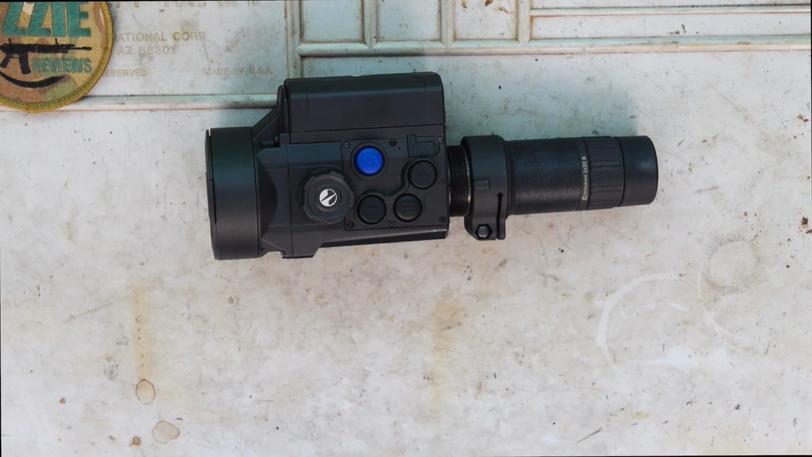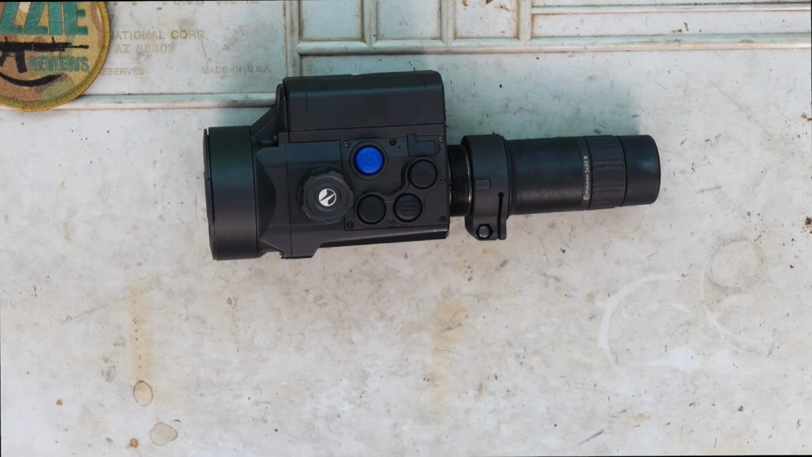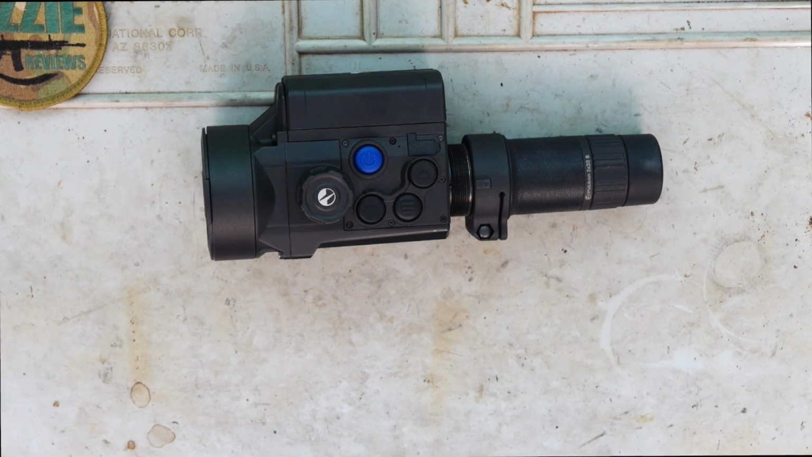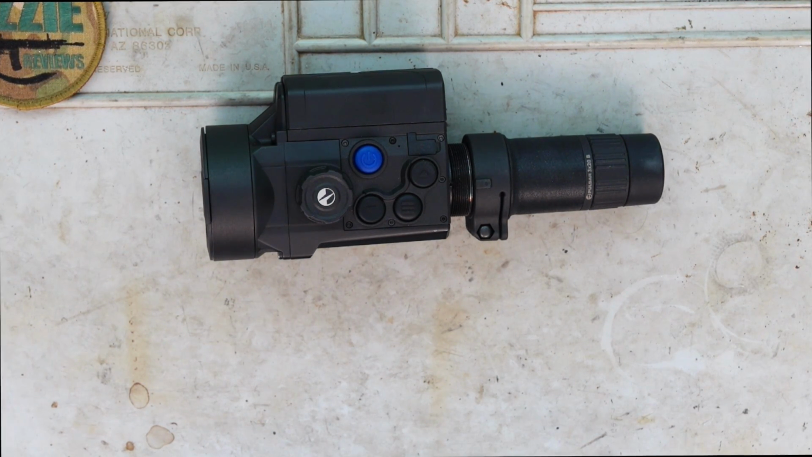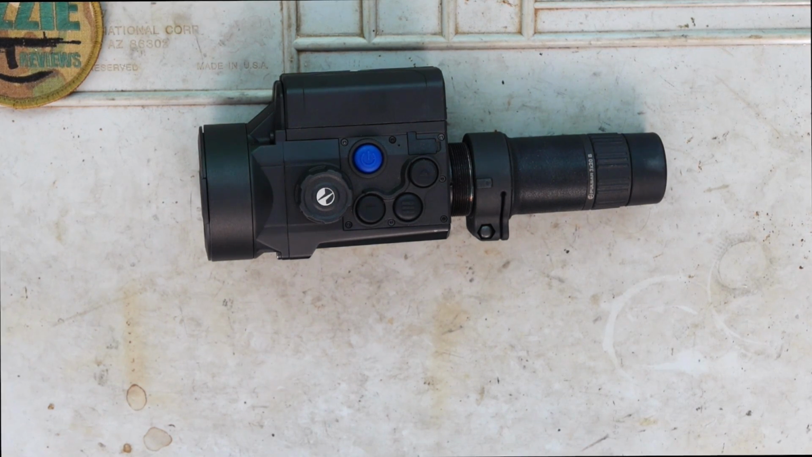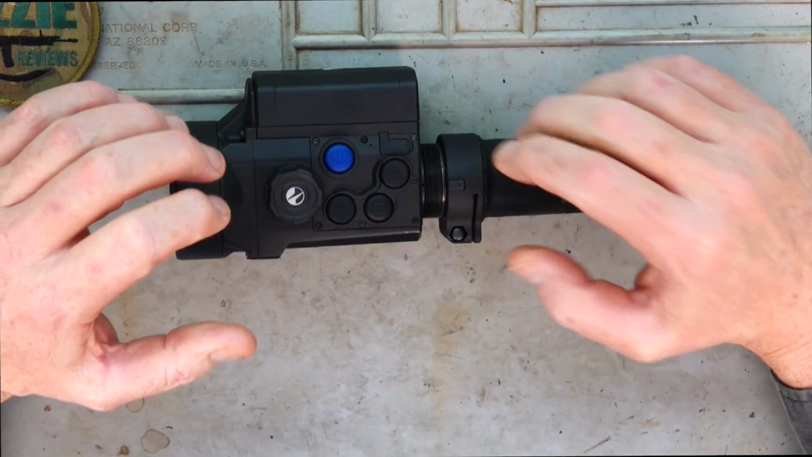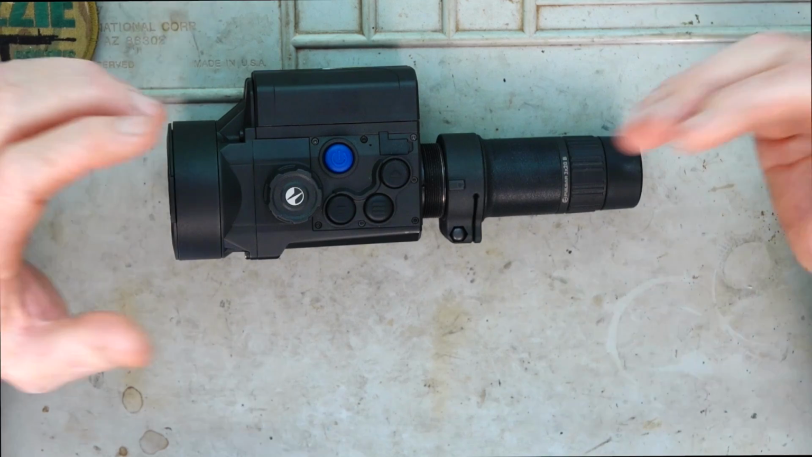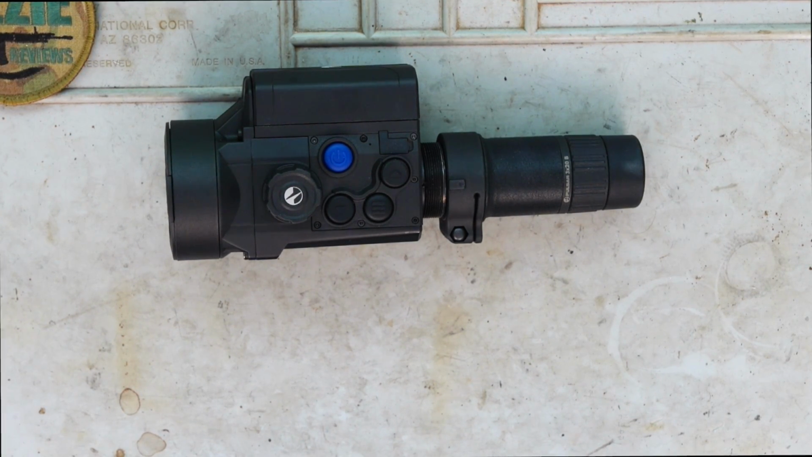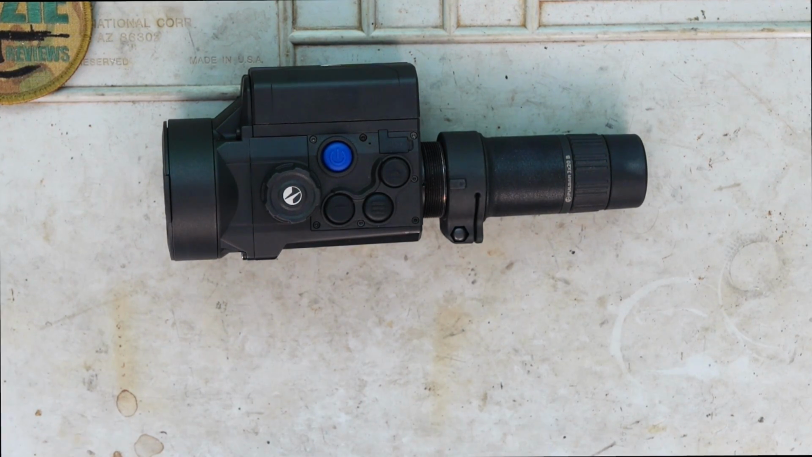So let's talk a little bit about specs and stuff like that, guys. The last Pulsar review that I did was about 3 years ago now, and that was the Thermion XP50 rifle scope. That was a complete standalone rifle scope, and a lot of people may not like that if they don't want to lose their day optic capability. And this is why I was really keen to get a hold of the XG50, because obviously with those adapters, you're not going to lose that day optic capability. You can clearly use this for when you want to use thermal and then take it off when you just want your day optic.